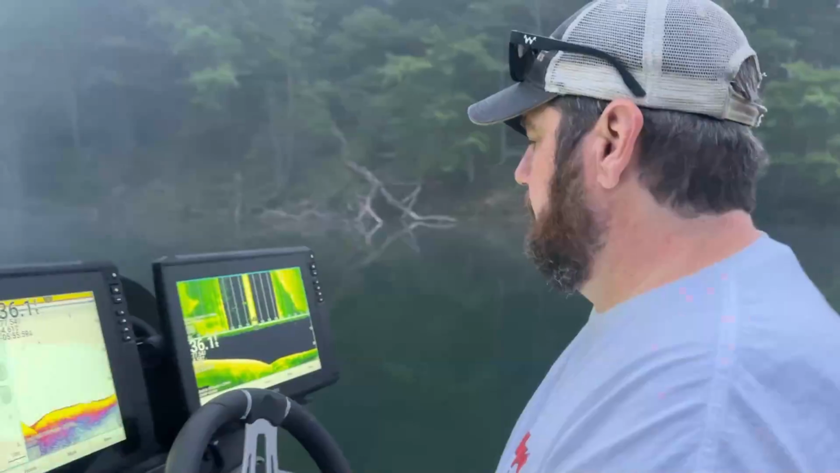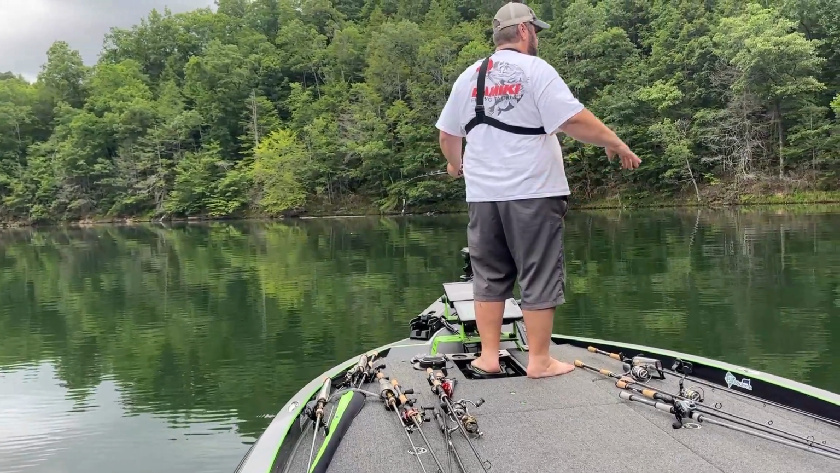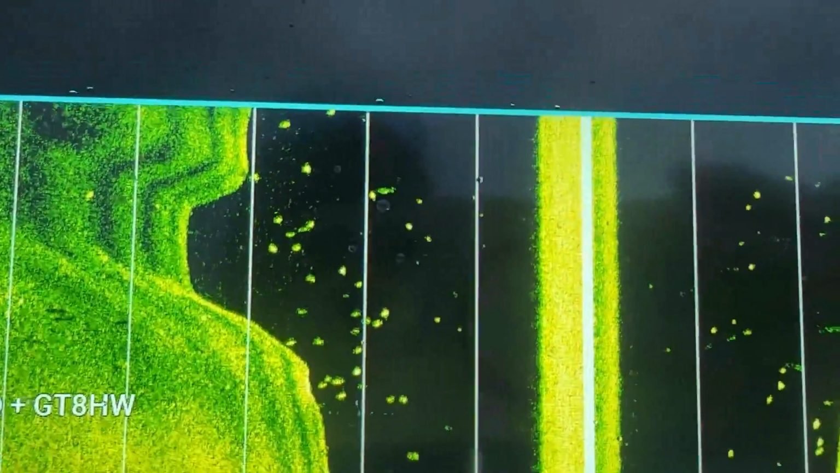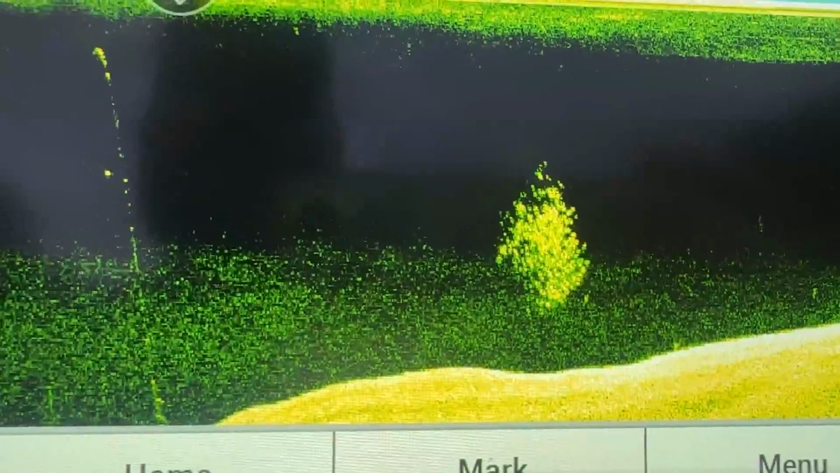Hey, BassGeek here, and we're on Top Secret Lake P. We were here about a week ago, and it was a grind, but we caught a few. We hope they're still moving out, and more have grouped up out deep because we're going ledge fishing. So fingers crossed, we might even hook up with a big boy.